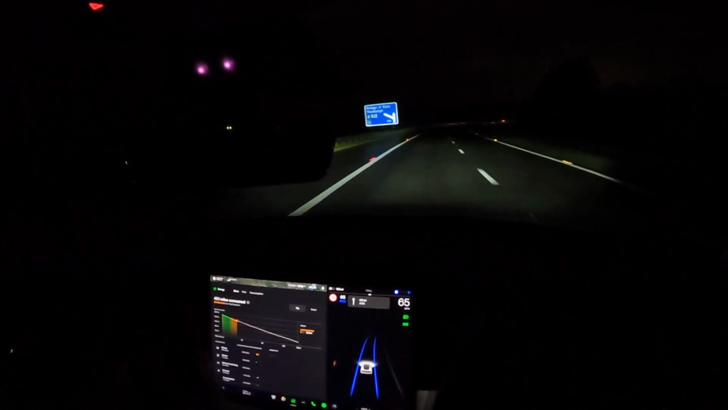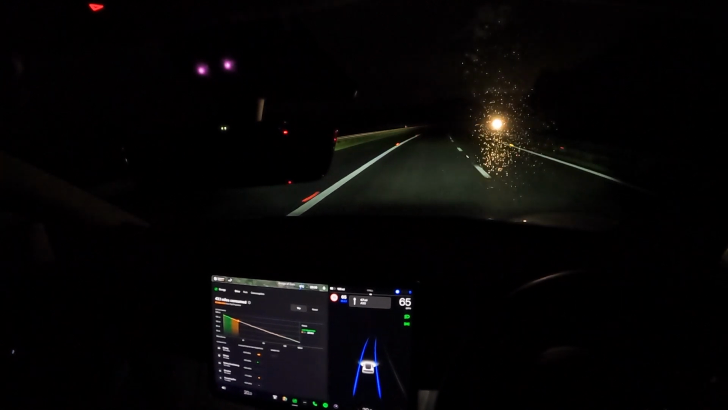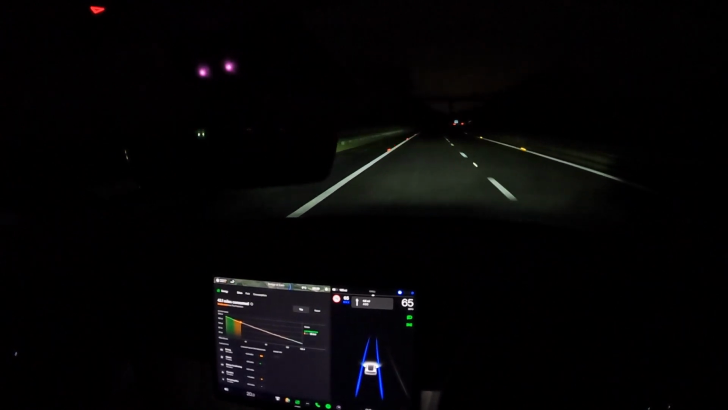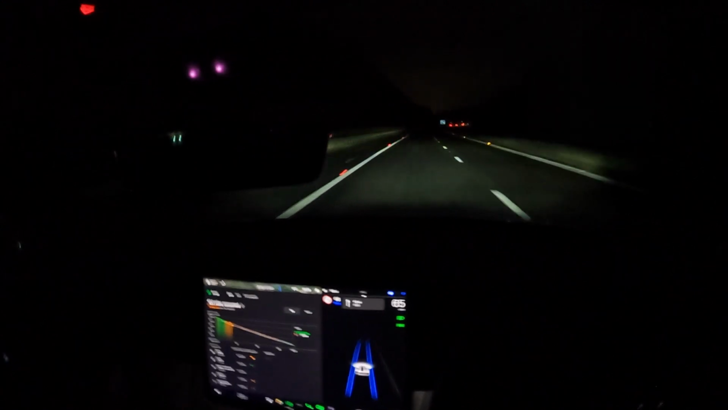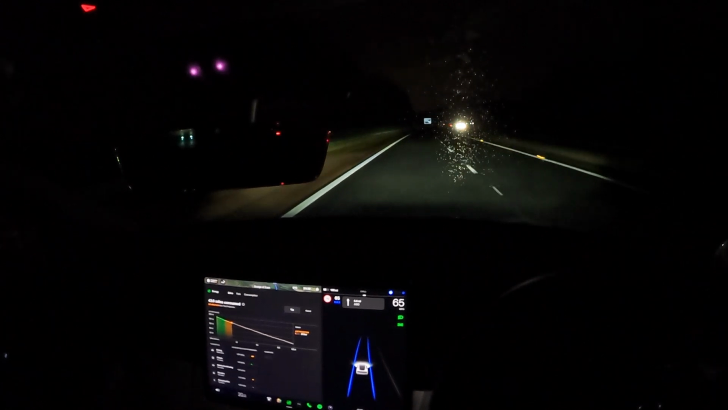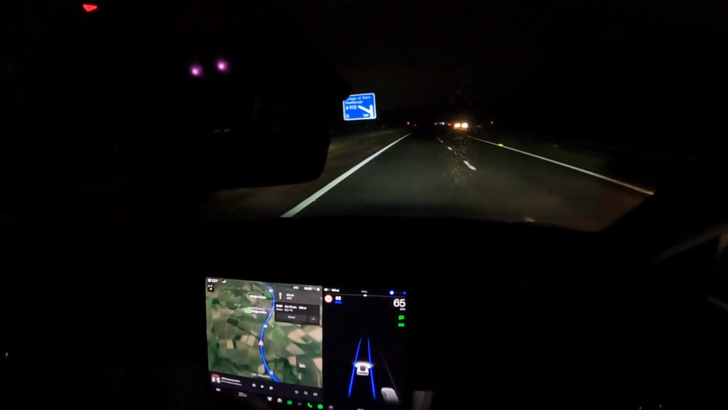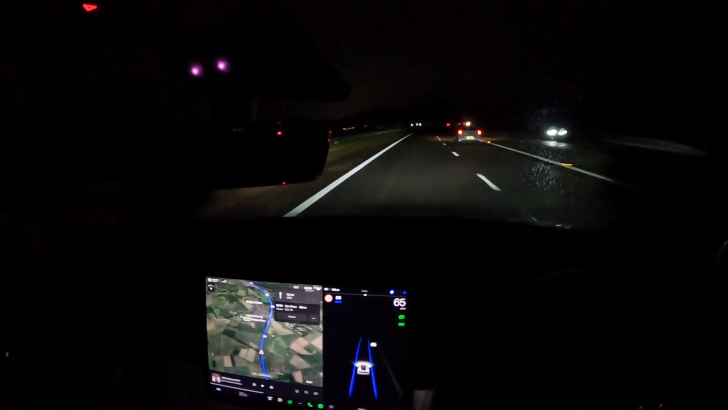But if I go onto the drive tab and this new screen that we've got on the latest, I think it's 2022.36 update, this is really useful. This is an excellent screen. It really does show you where we're at. So at the moment it's saying I'm going to get home with, what's it saying, 7% battery left. That'll probably drop to 4 or maybe 3.